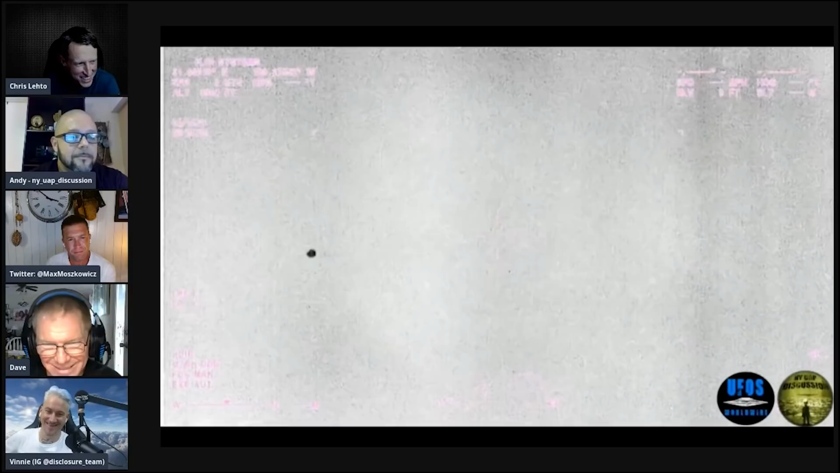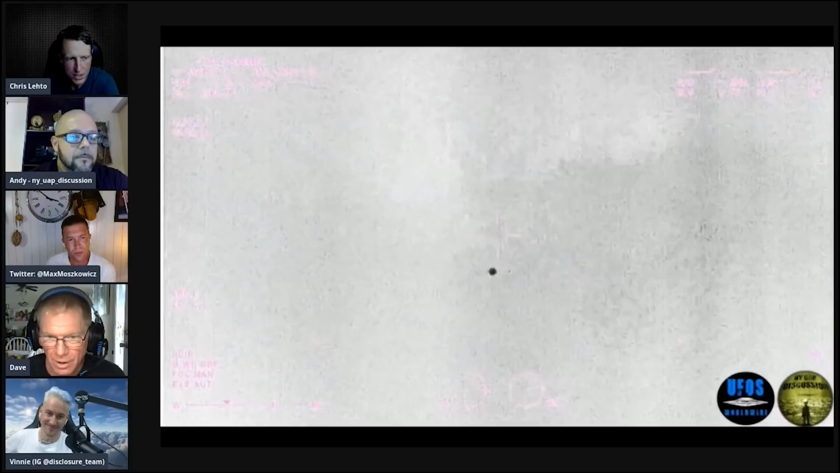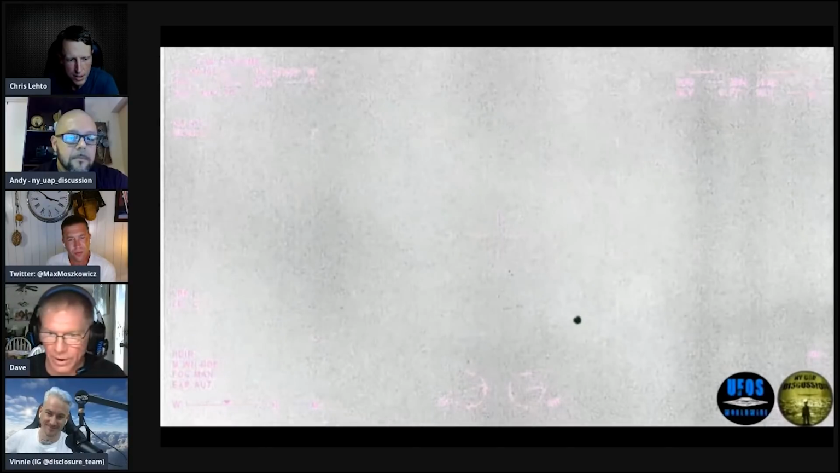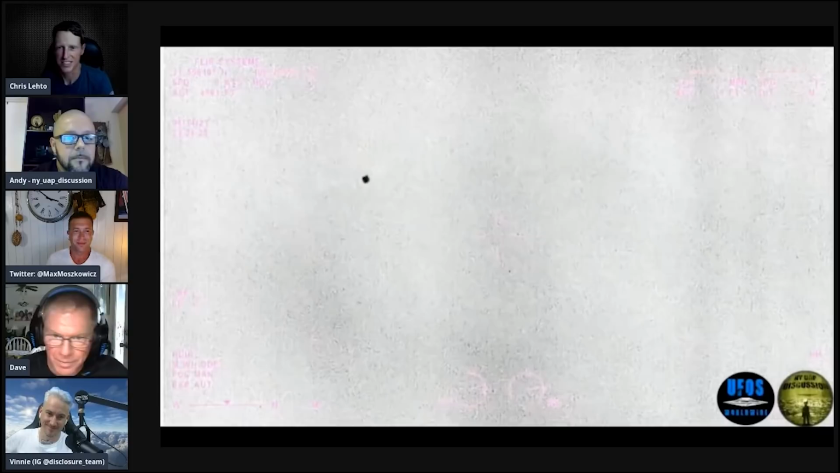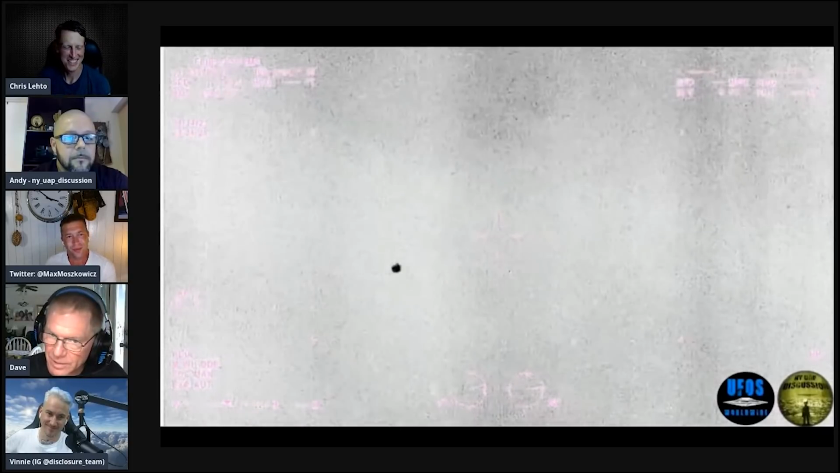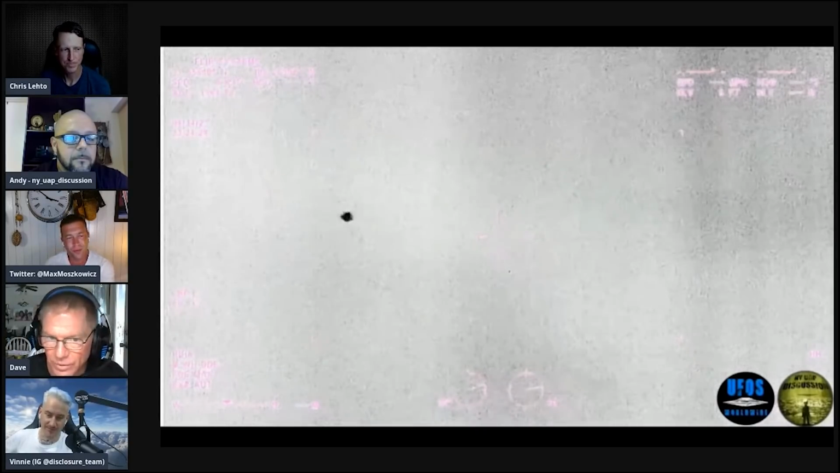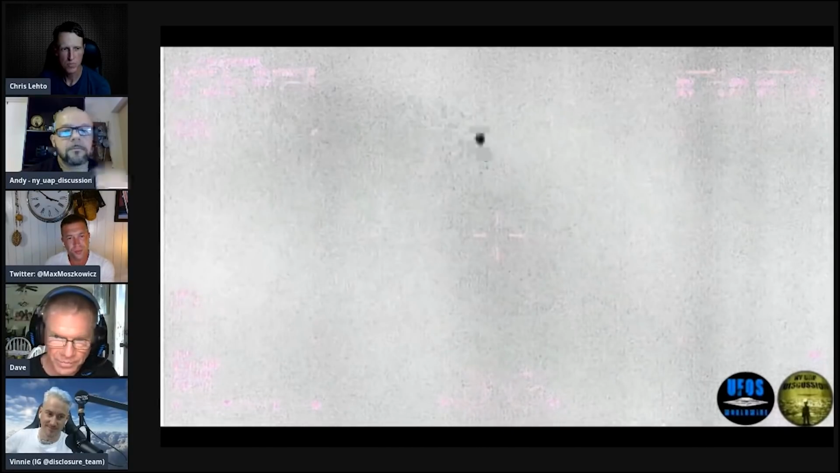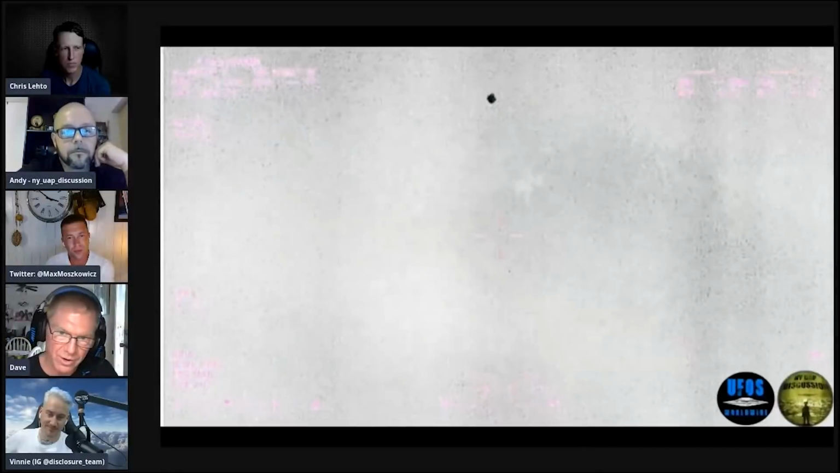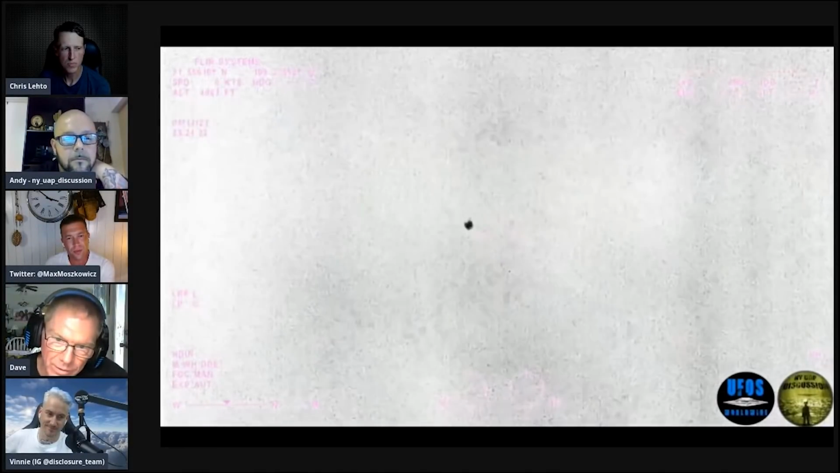Yeah, because it does seem to change its whole structure. It could just be the limitation of the camera, but it's really hard. The only thing I'm looking at, to tell you the truth, is actually its movement and its thermal signature. So yeah, that is weird looking.